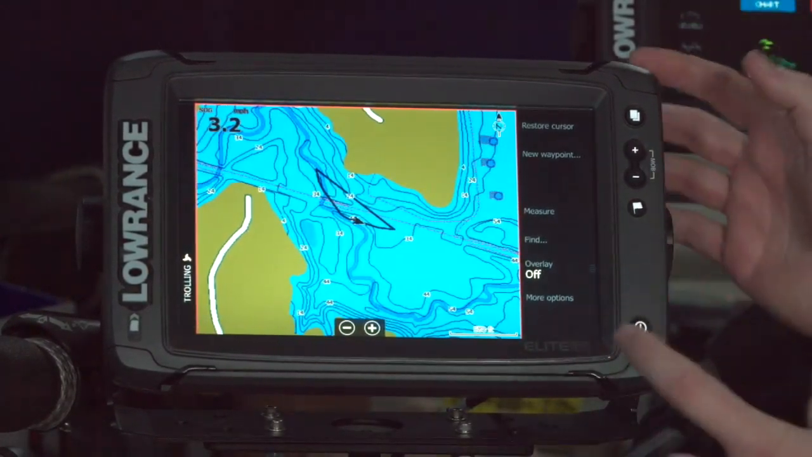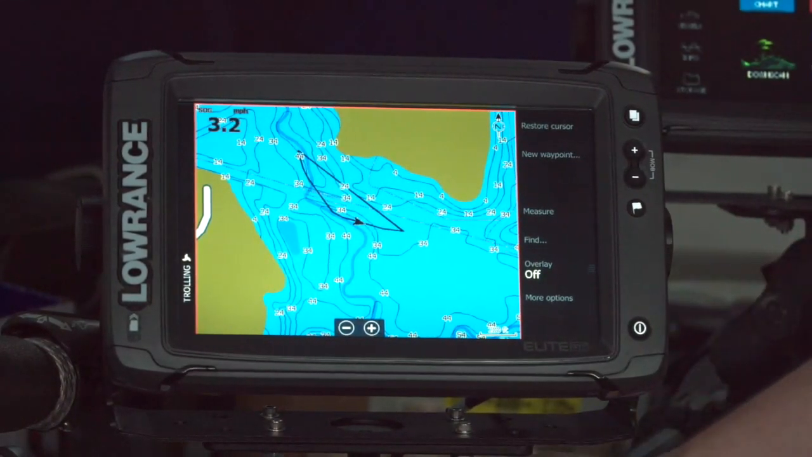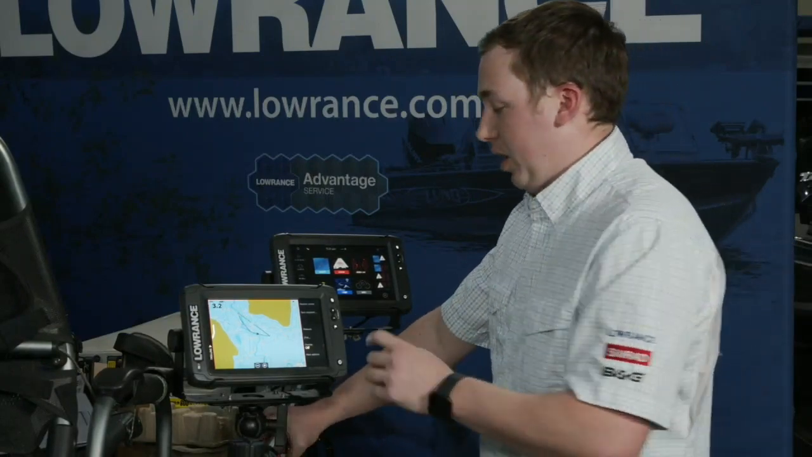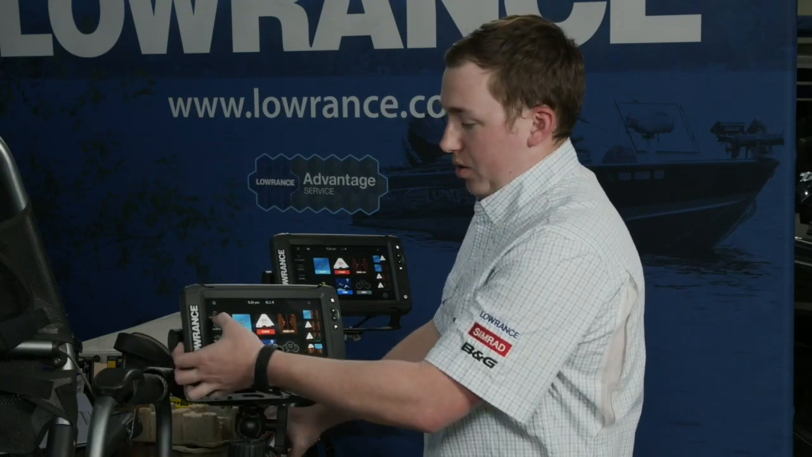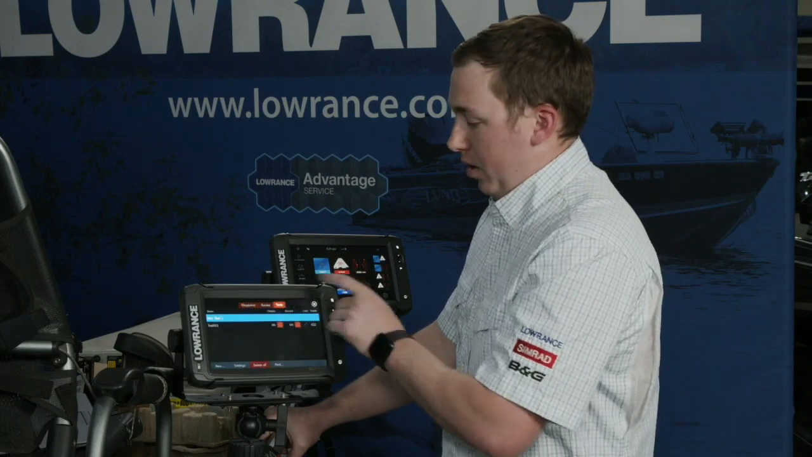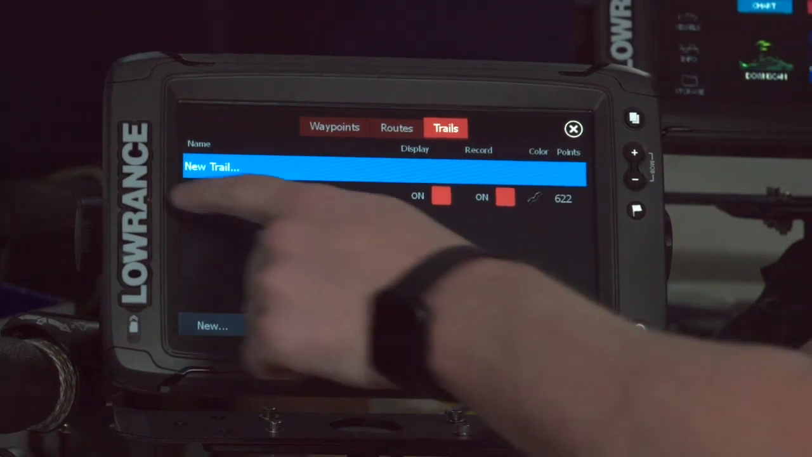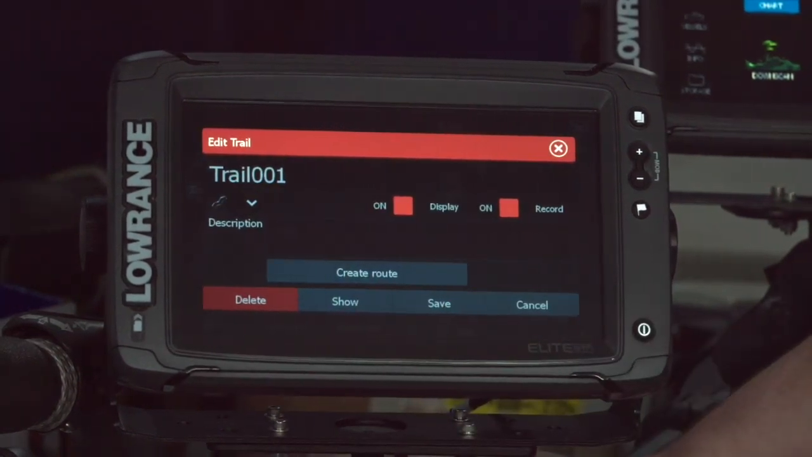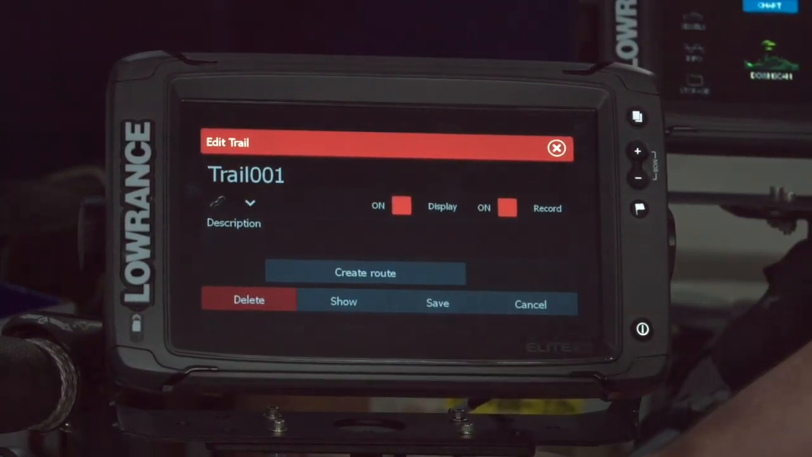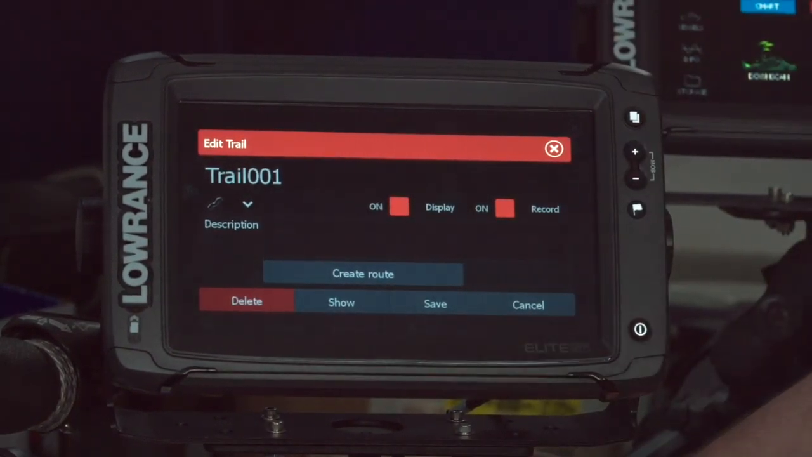But there's also some really cool stuff that I can do on a chart. So you'll see this black line that it's drawing, that's a trail. A trail is basically just going to lay down everywhere I've been for a given trip. And I can manage those right here from the sidebar on the home button. If I go to trails, you'll see I've got this one trail running in here with 622 points. And I can name these if I want. So if I know that I'm going to usually run from some boat ramp to one specific spot, I can color that trail a specific color, give it a name, so that I know that that's the trail for heading to that place.